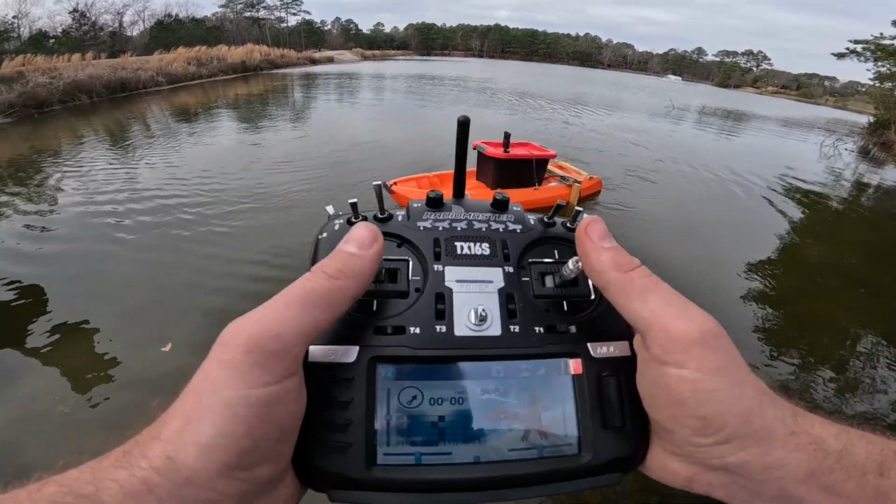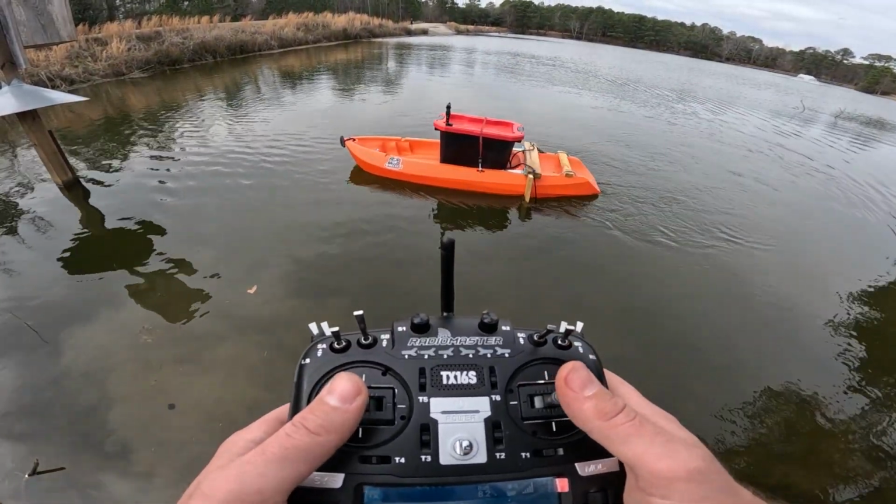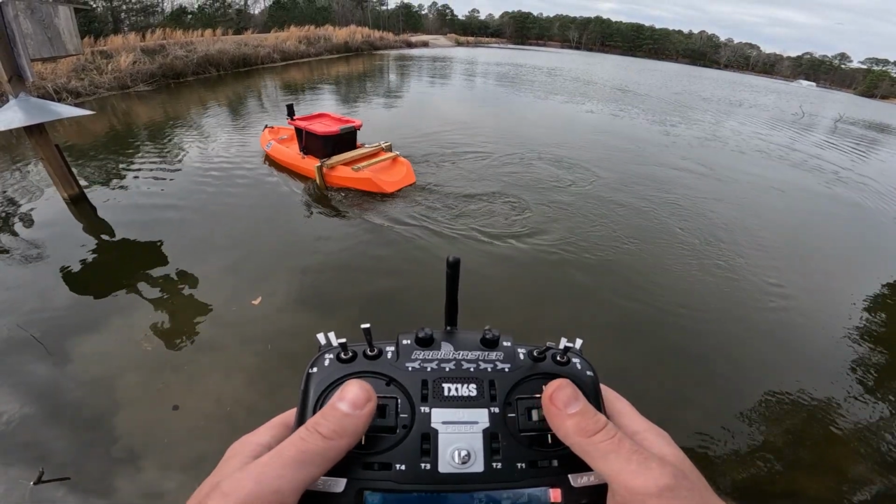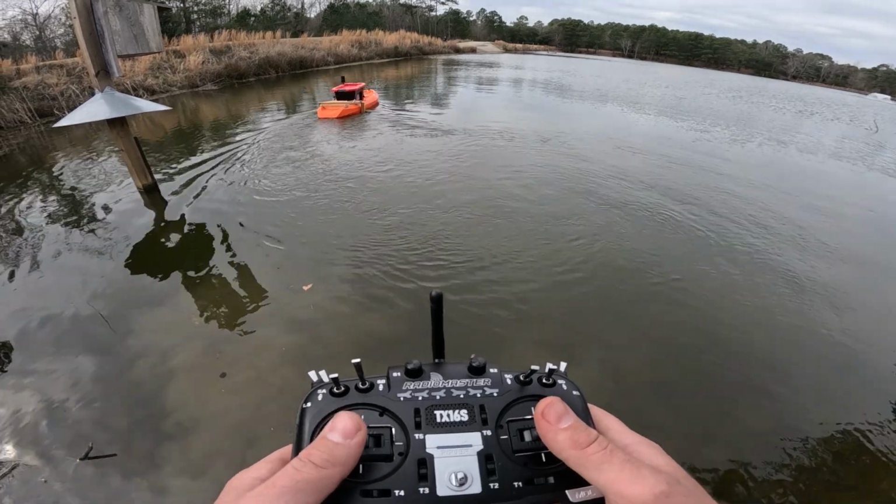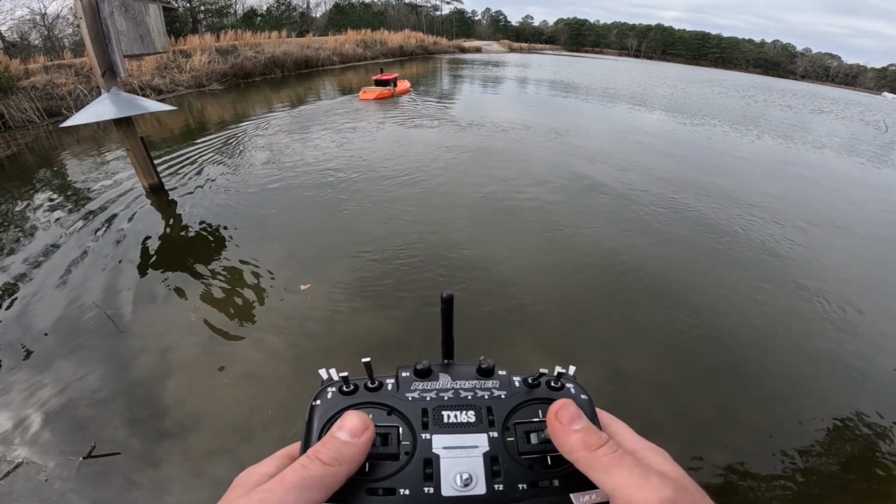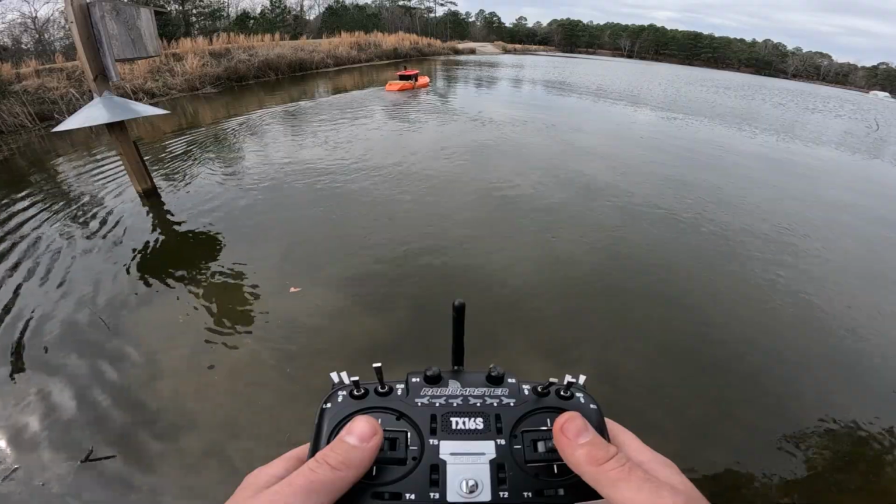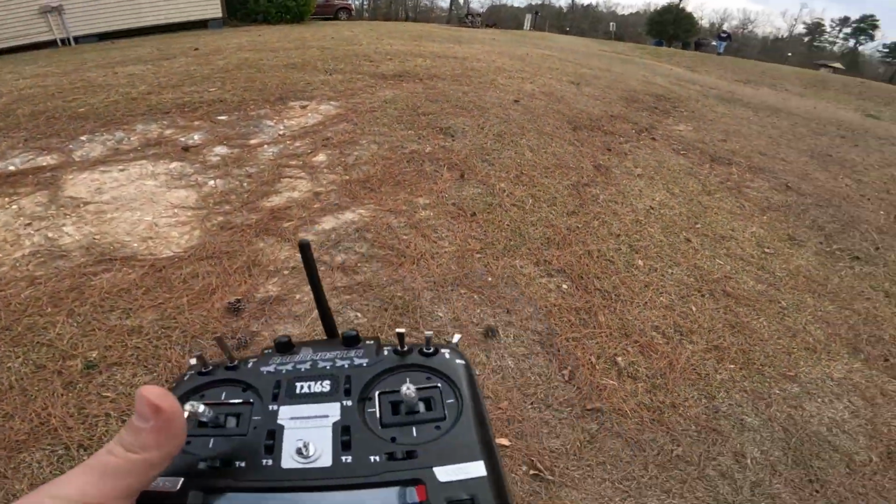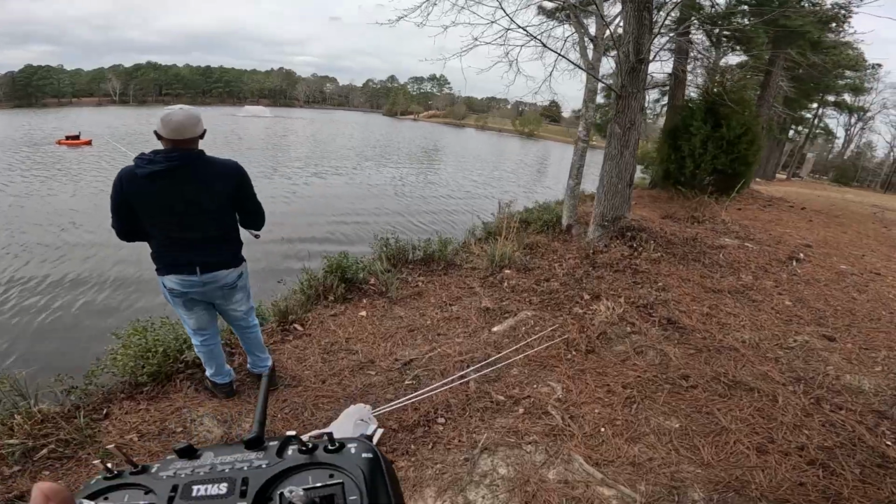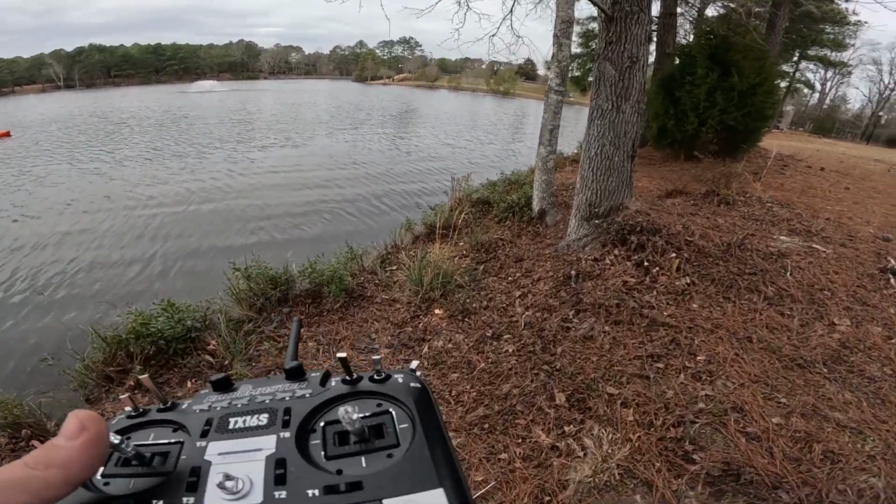I don't know if my power is set up just right. Kind of works. I just lost signal though. I lost control of it.